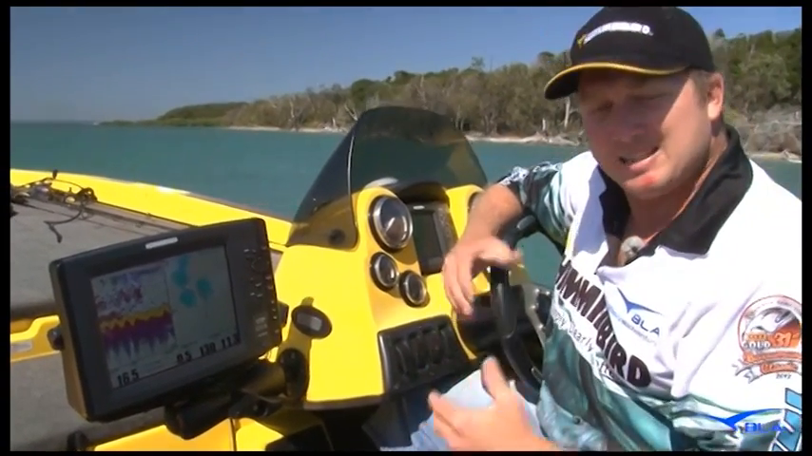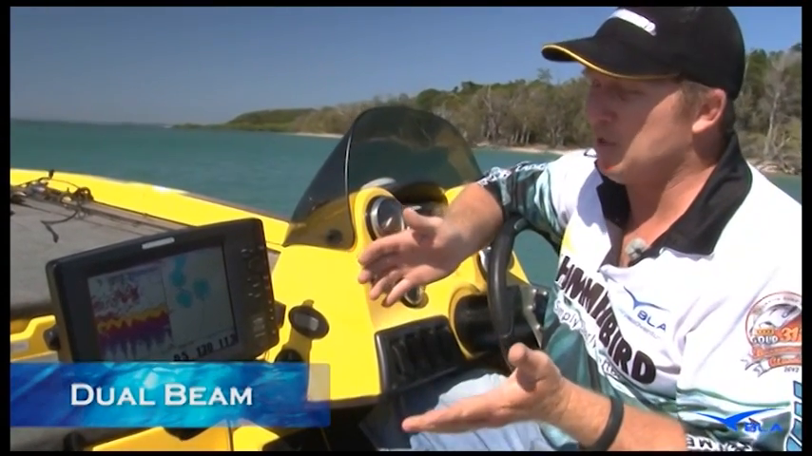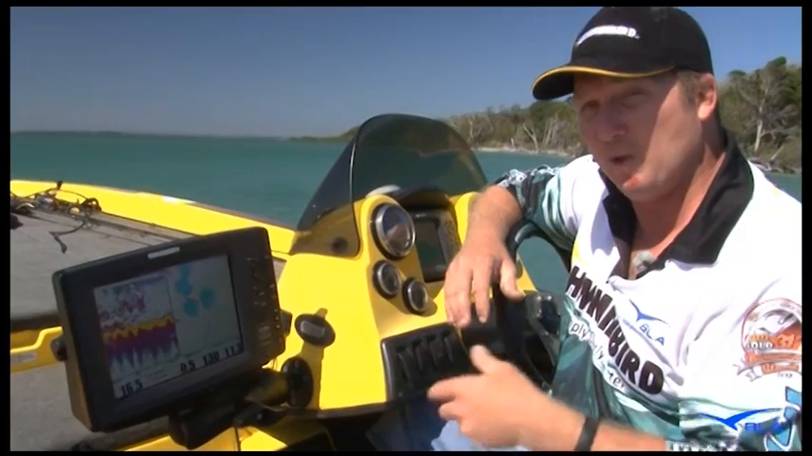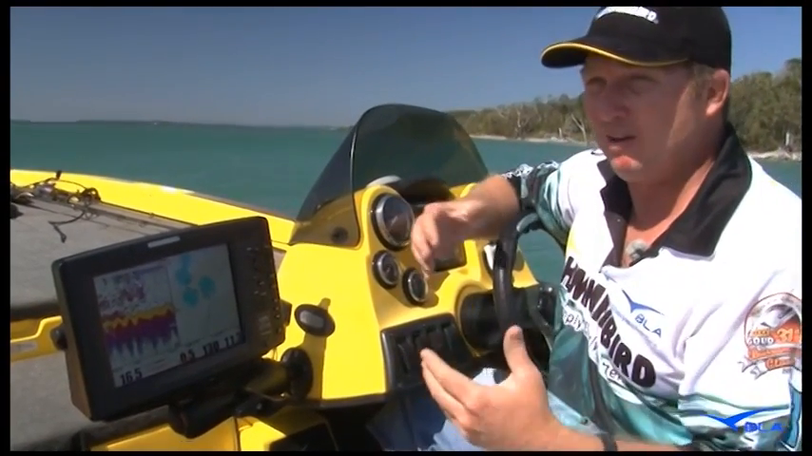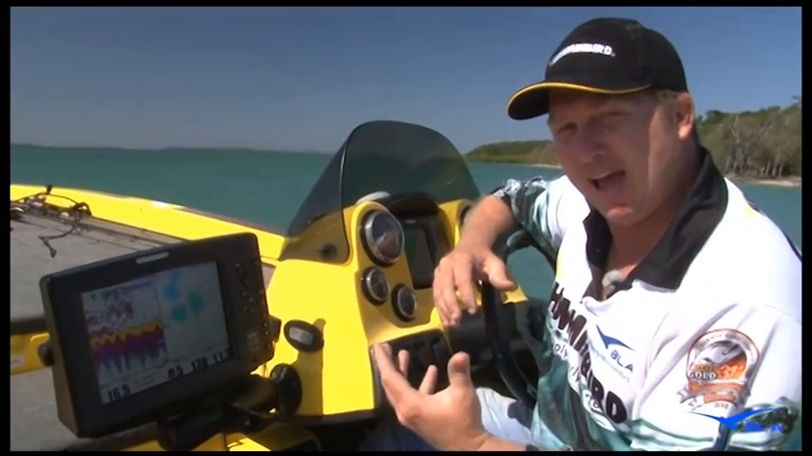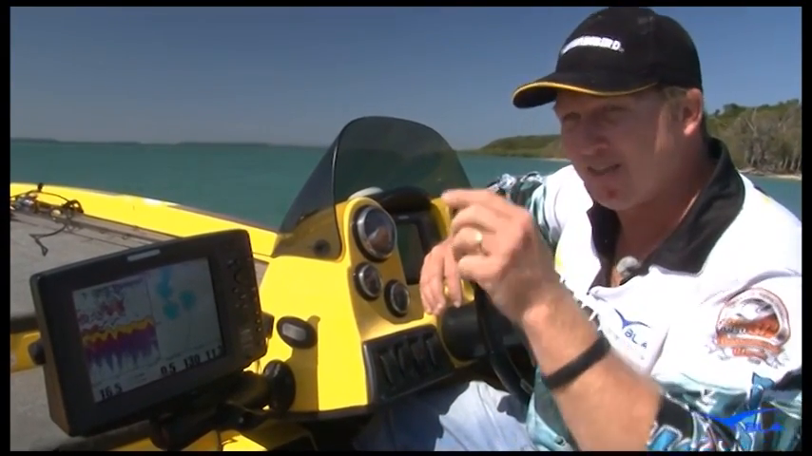When you step up to the next unit, you go up to a dual beam unit. With the Humminbird units, you've got a narrow 20-degree beam and a wider 60-degree beam. So in that 30 foot of water, you're going to be able to cover about 30 foot of bottom, which to me, covering more ground means less time looking for the fish, more time fishing. What you're looking for on the screen is little arches and things like that.